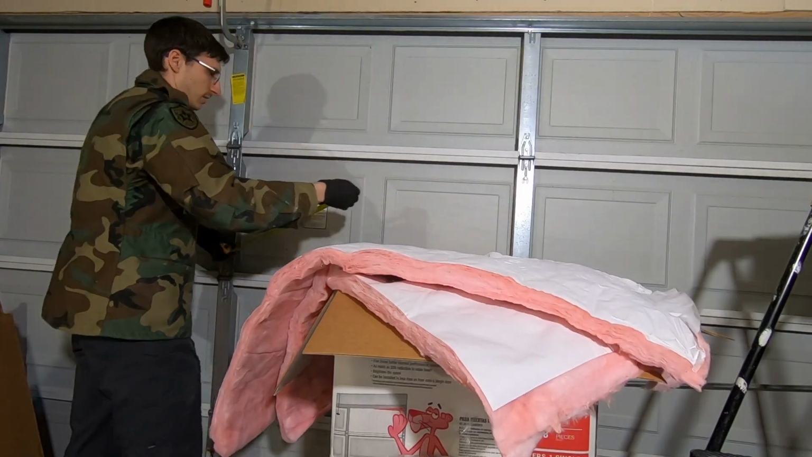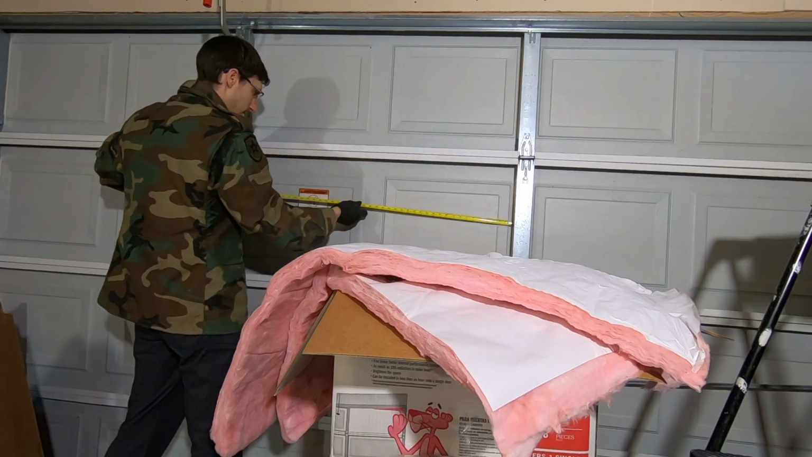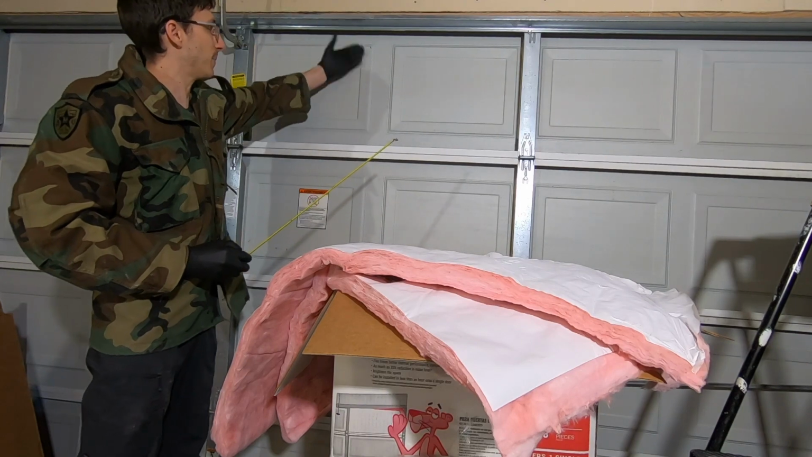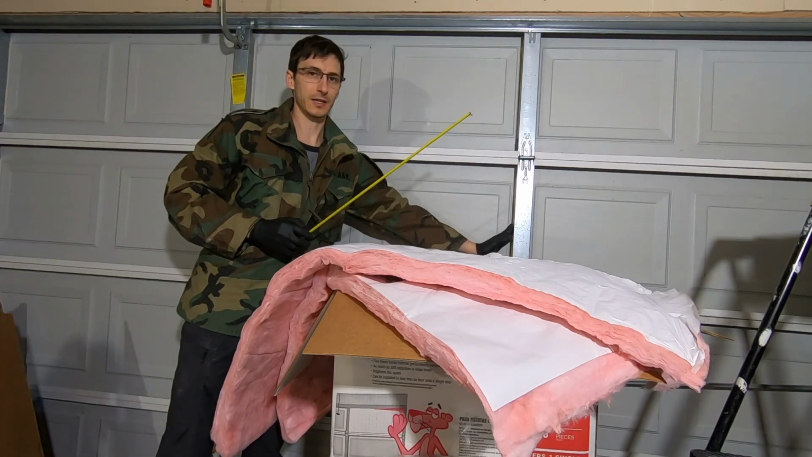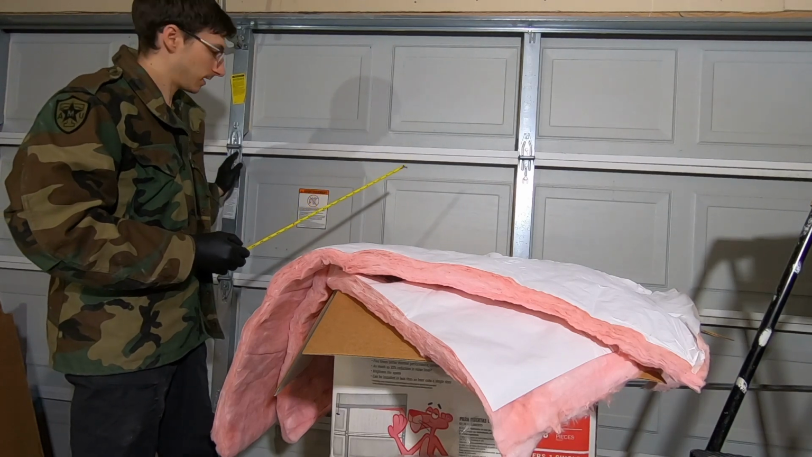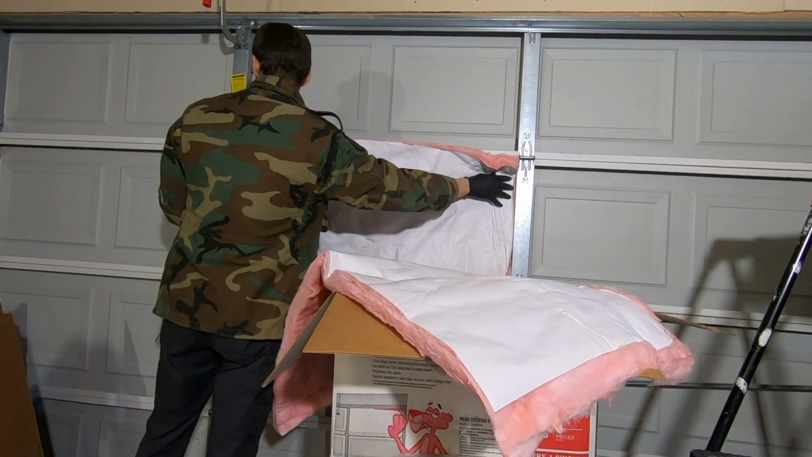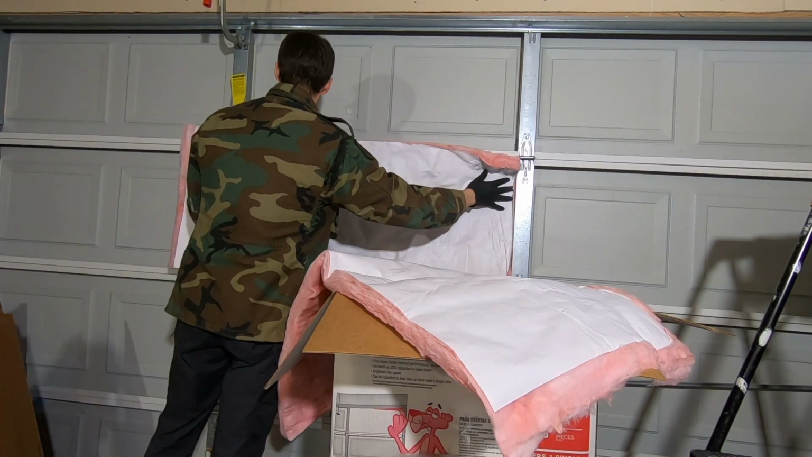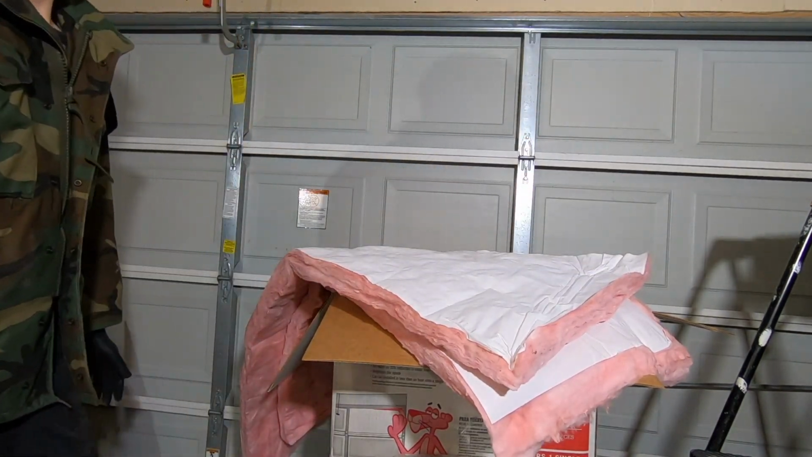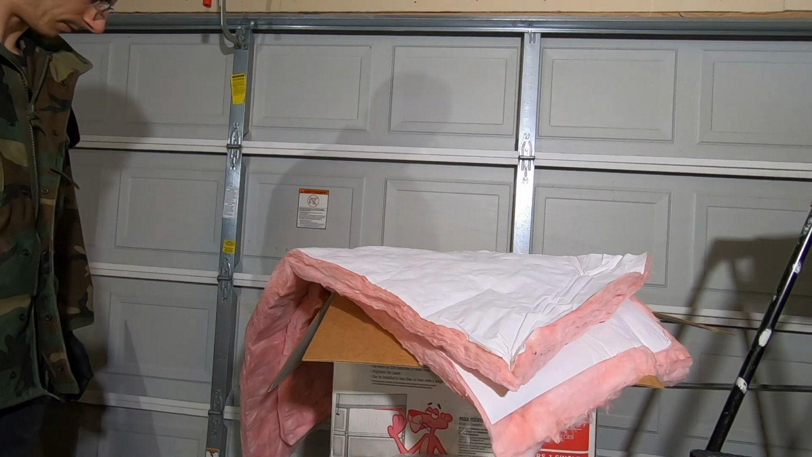What you'll want to do is measure the spacing between the upright panels. In this case, the pockets that I can slide this into are up and down. It's pretty flat here on these panels, so I'm just going to make it just a little bit longer than the spacing between the doors here. Press them in a little bit, and that'll be fine. I'm going to do the cutting of these outside so that there's not a lot of fiberglass floating around in here, and I'll probably throw a mask on.